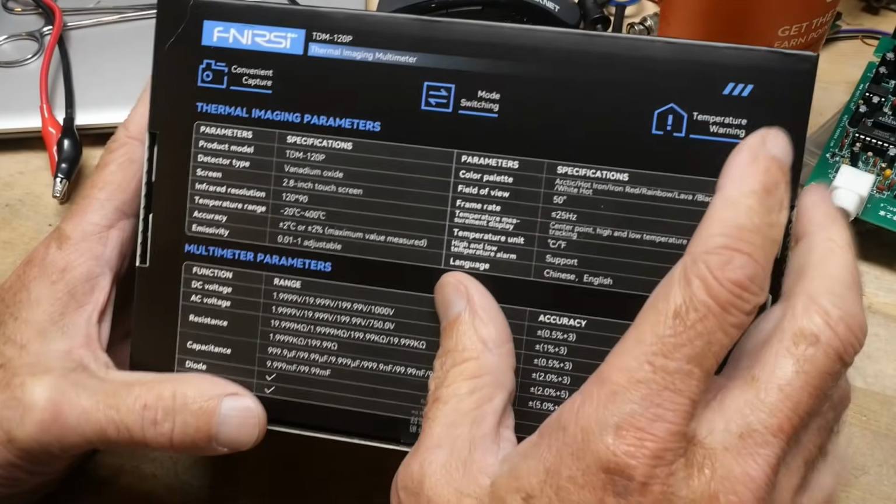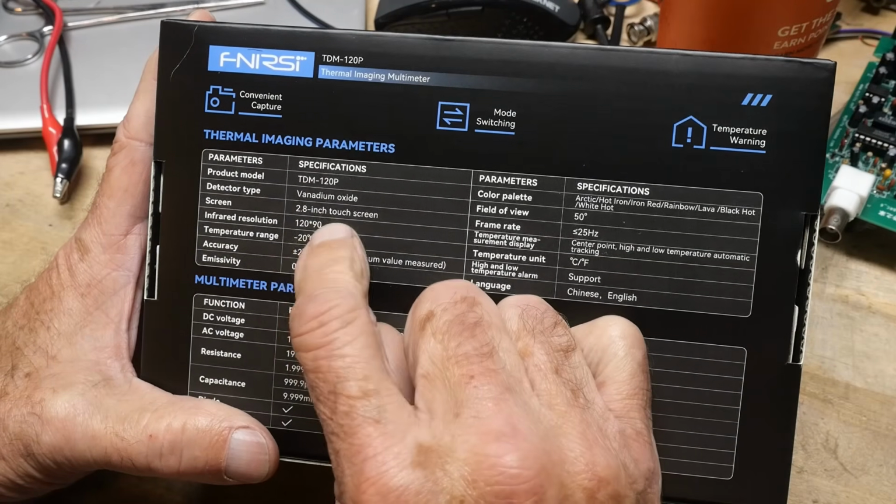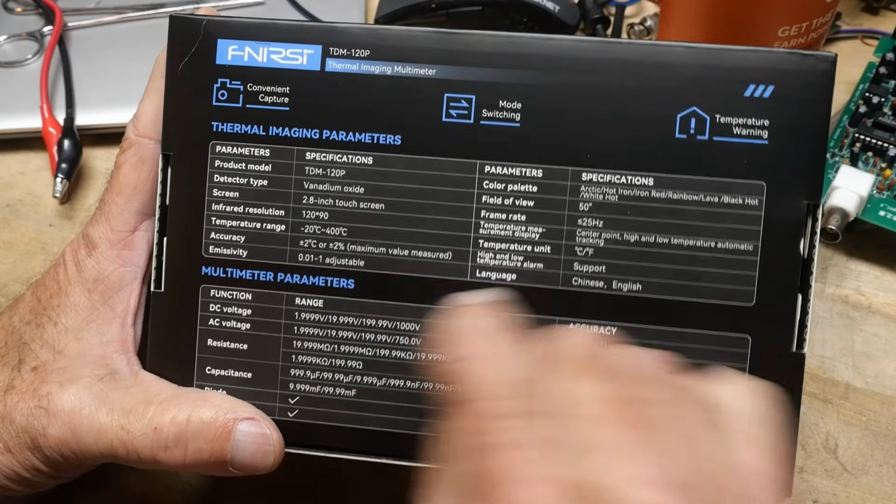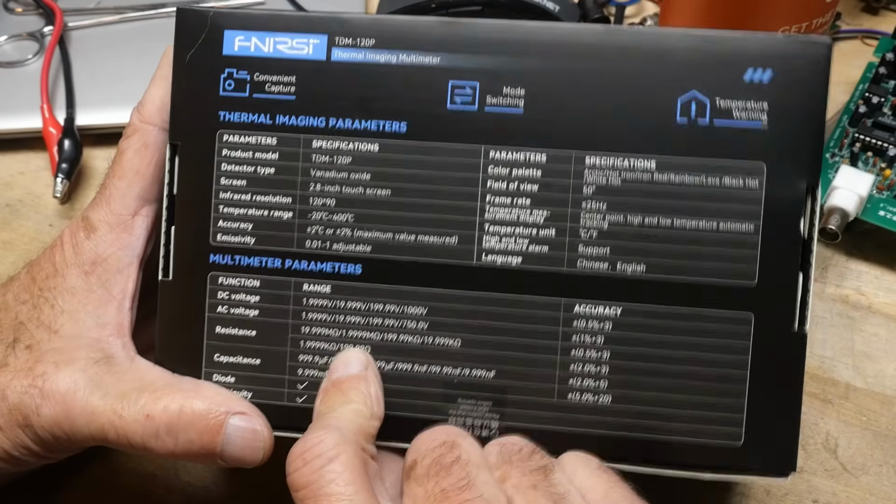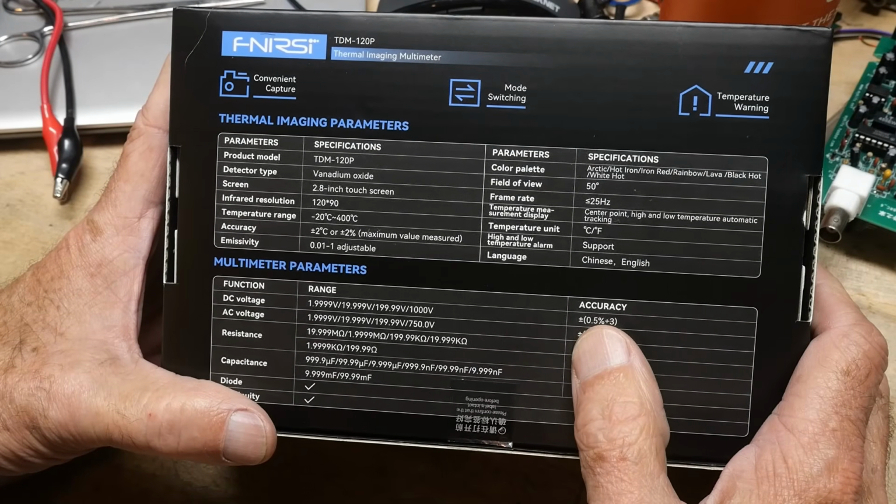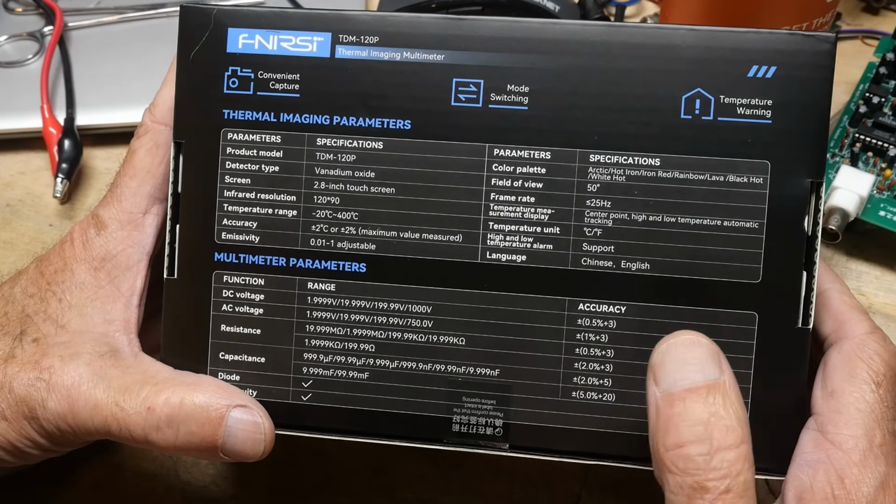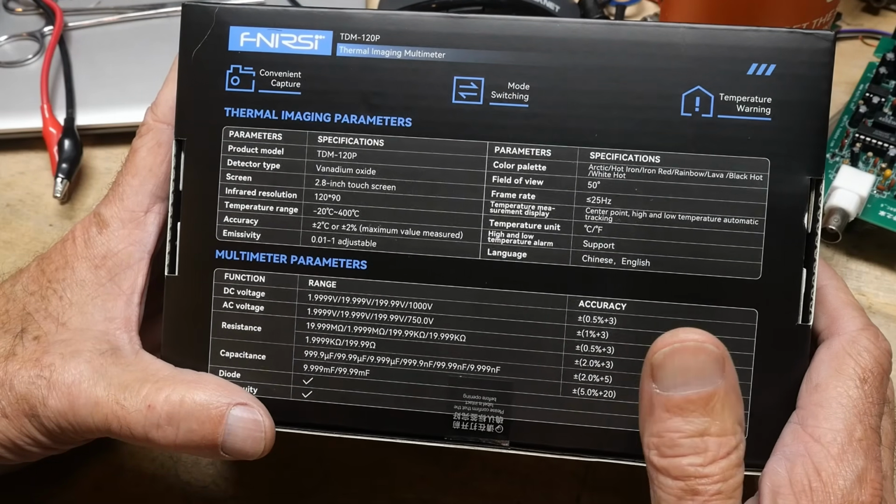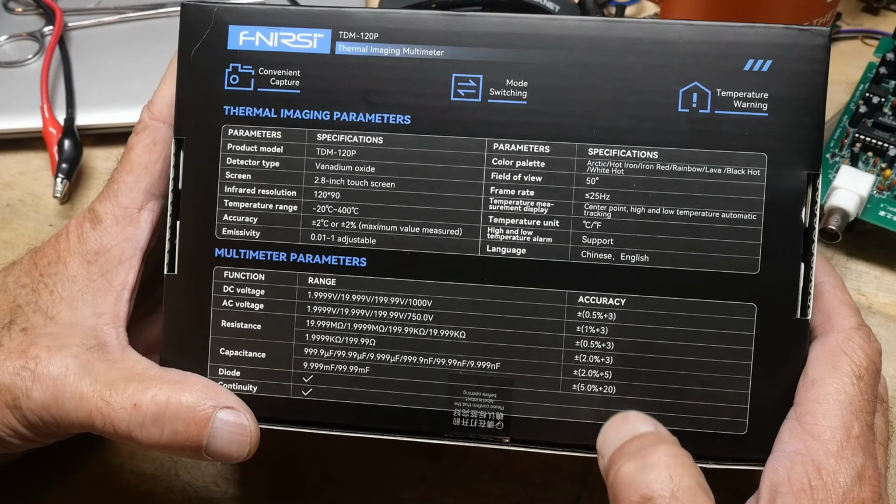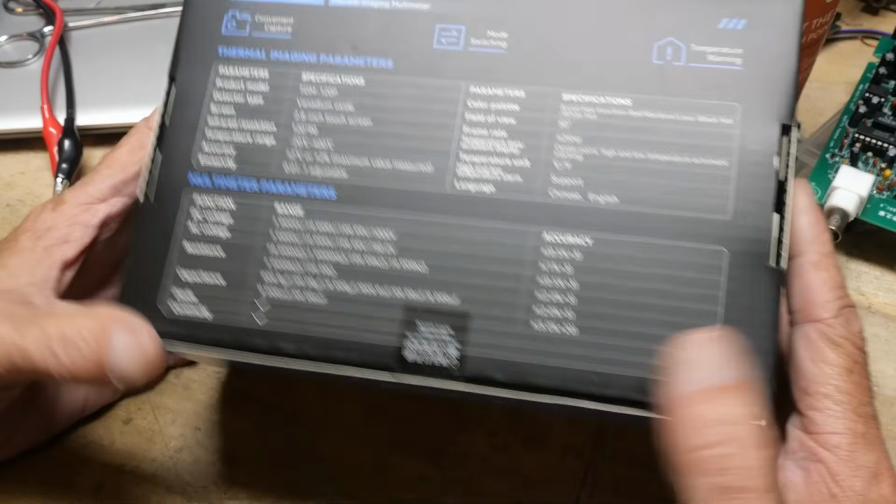Detector type, it's a bolometer, microbolometer of vanadium oxide. Infrared resolution is 120 by 90. It's got DC, AC, resistance, capacitance, diode. 0.5% for DC, 1% for AC, 0.5% for resistance. For high resistance, anything above 2K, it's 2% accuracy. Capacitance mode, 2%, 5%, diode and continuity.